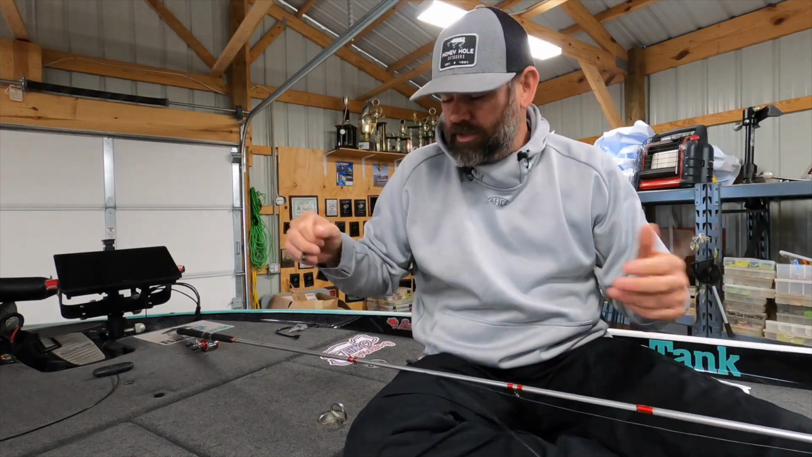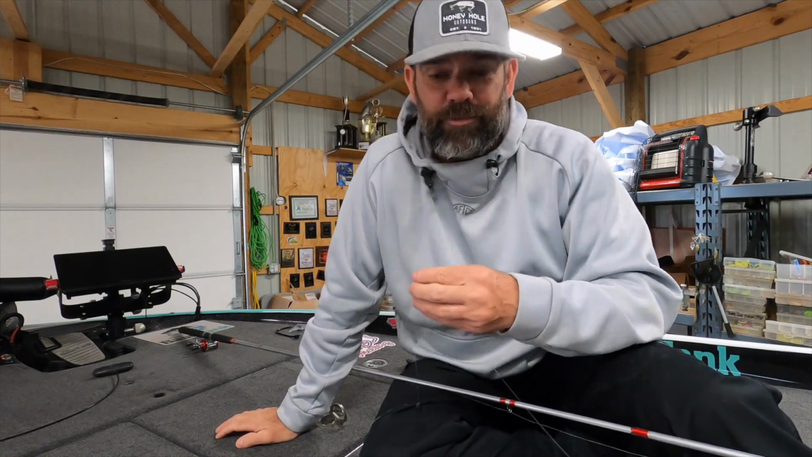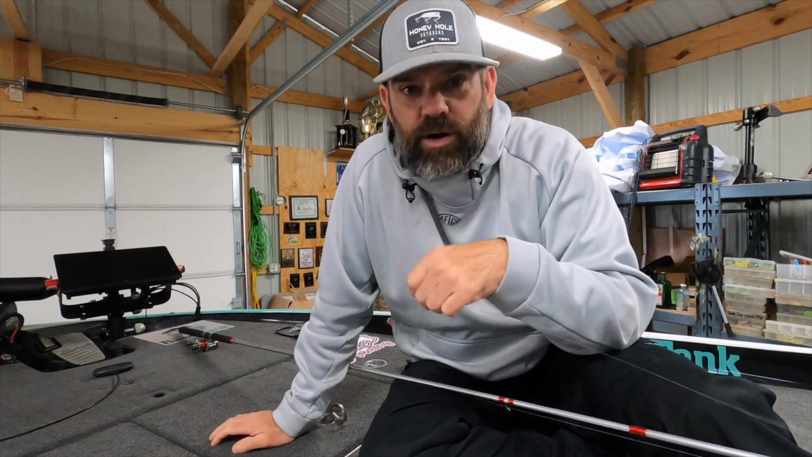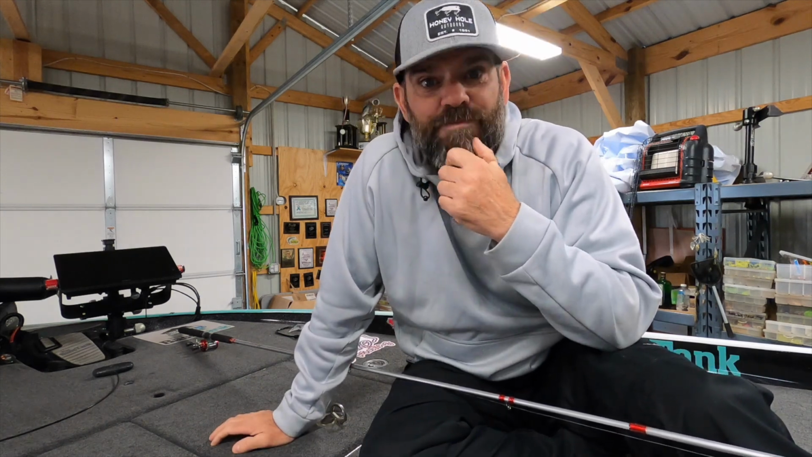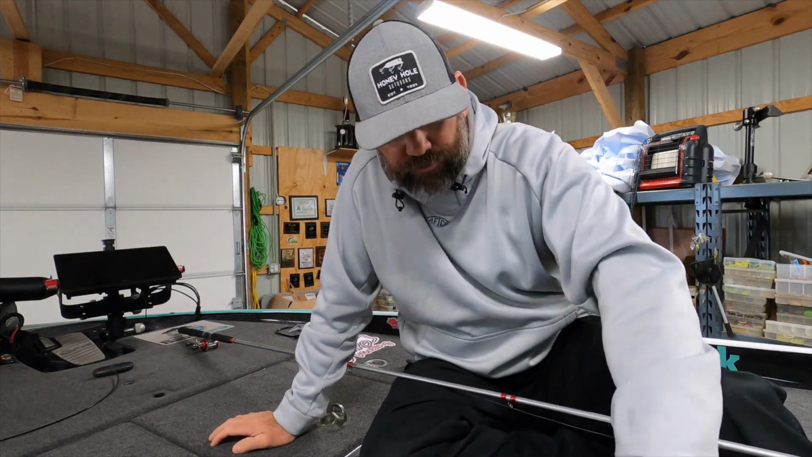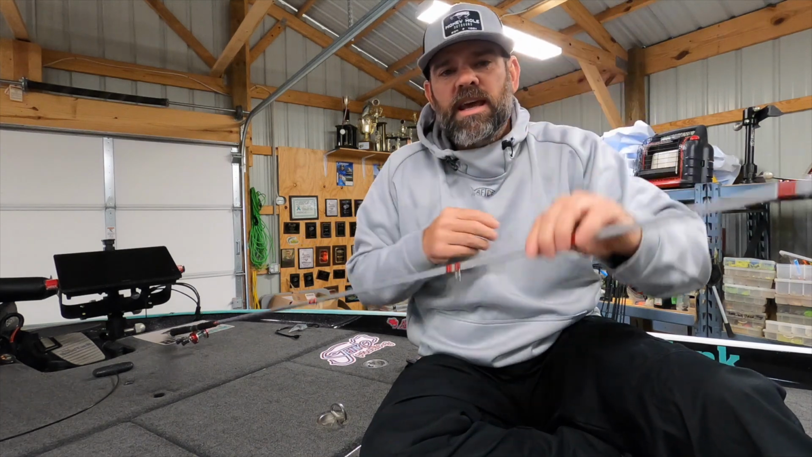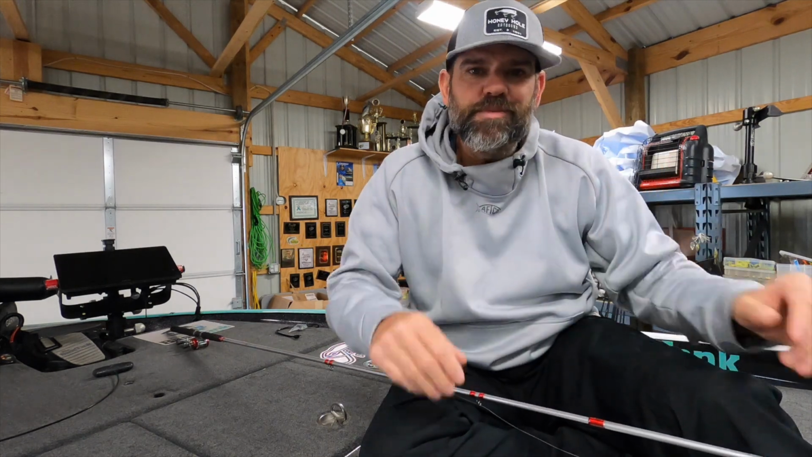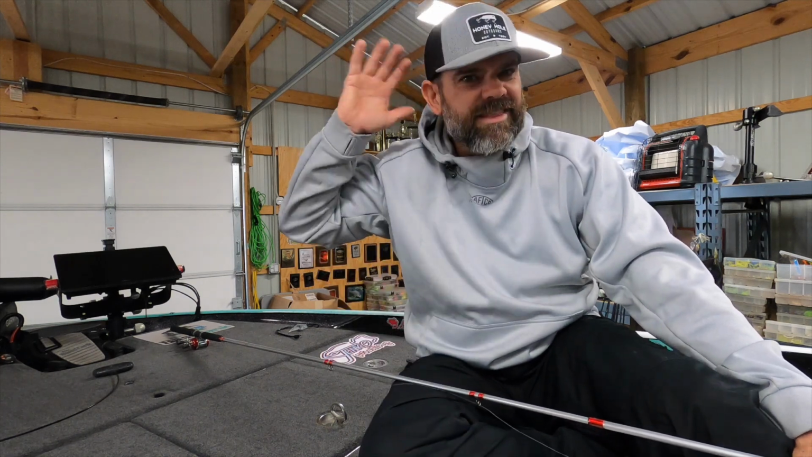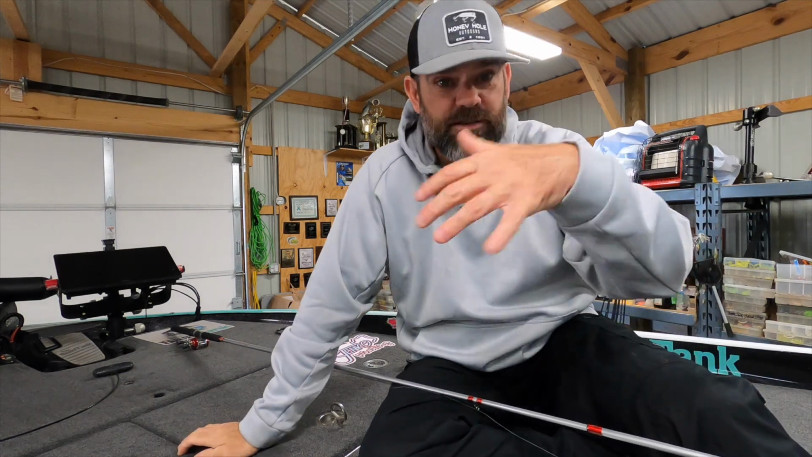This leader material has taken off in the bass world, and it's really going to take off in the crappie world. You guys need to learn how to do this. I never used to do it. I used to go straight braid, and I was getting my butt kicked in some of these national tournaments because I wasn't using the fluorocarbon. What happens is the braid is so coarse that these fish can get so spooky and pressured, and post-spawn they're really wary.